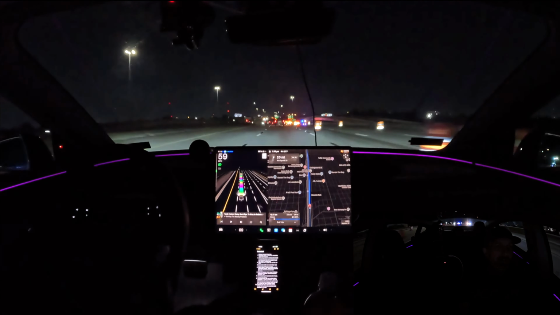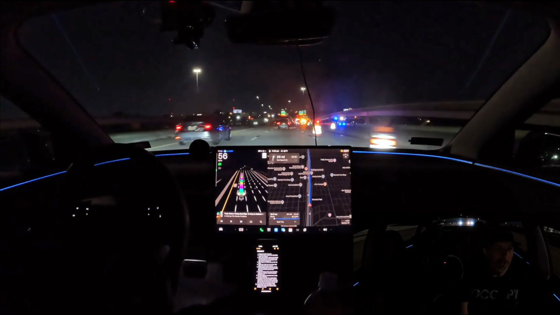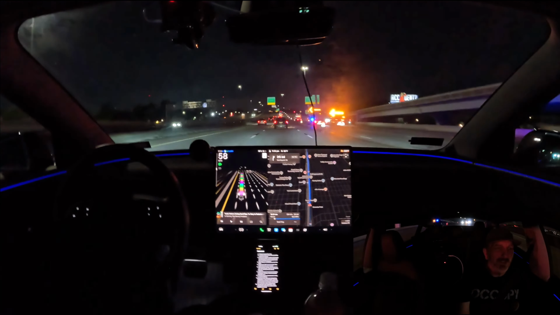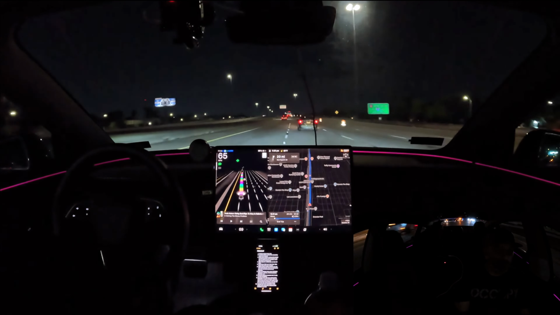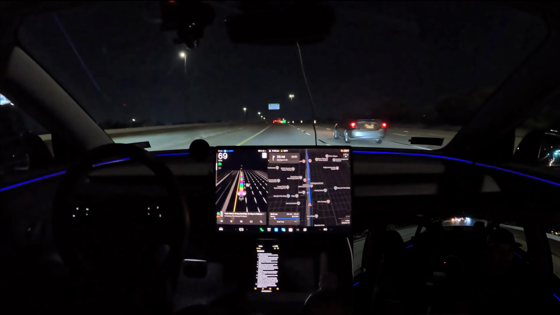But all right, let me concentrate here a little bit. We've got some more road construction to the right. Got some lanes going away, flashing lights. Let's just make sure we're, there we go. All right.